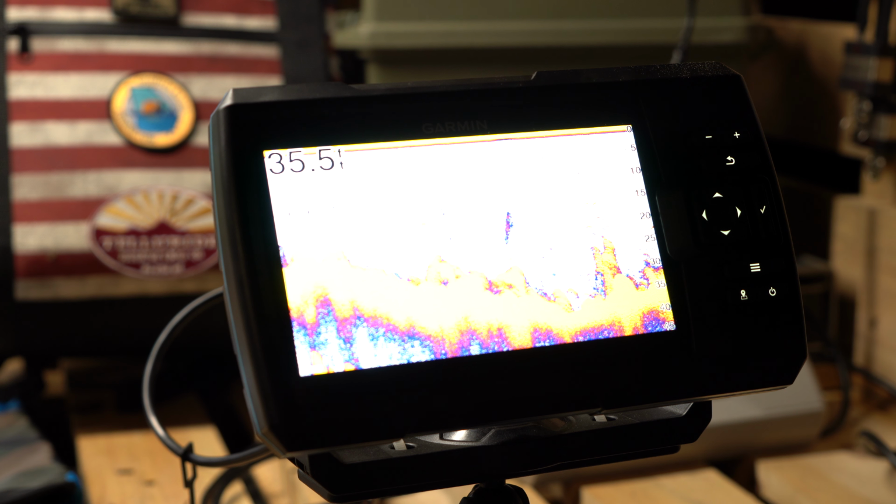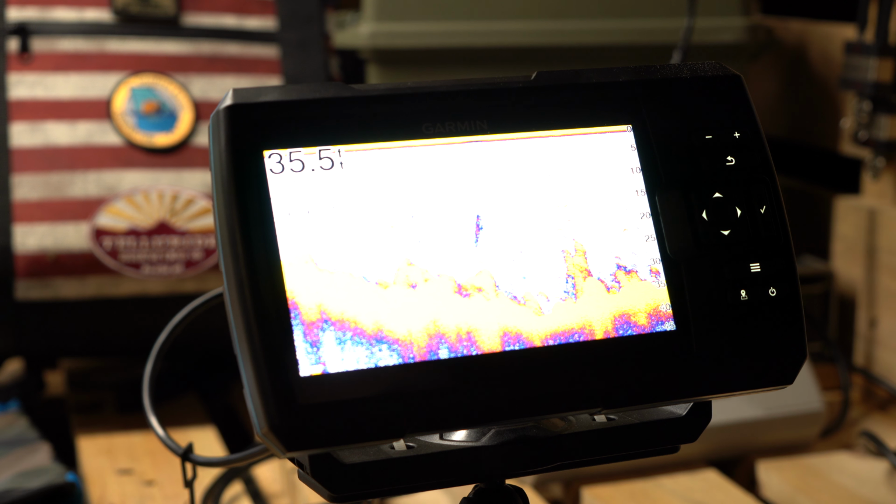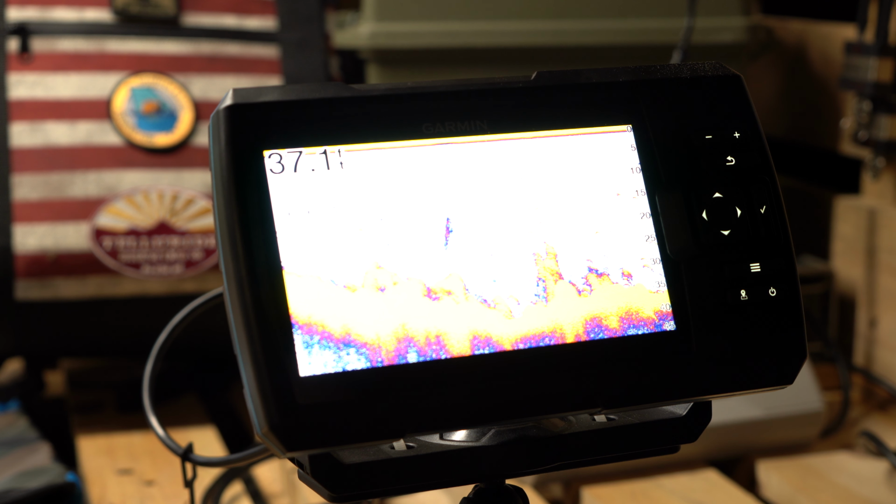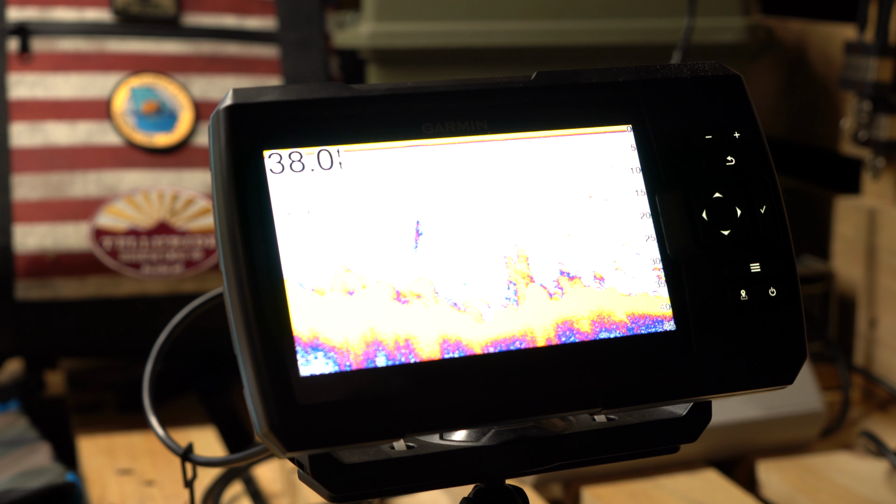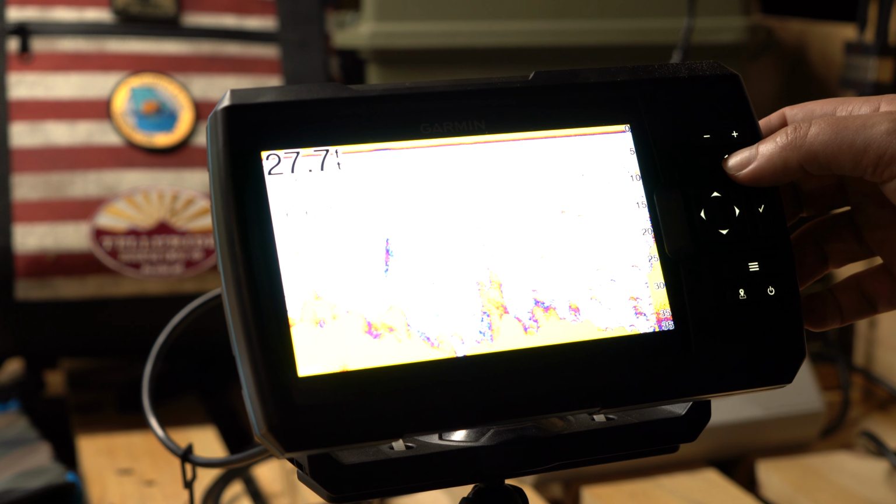And like I said, I'm inside, it's a rainy weekend, coronavirus just hit, so instead of getting out, we're just kind of staying in and doing around the house stuff, and there's no better opportunity than to go through some of this stuff with you guys. So that's what the traditional sonar looks like in simulator mode.